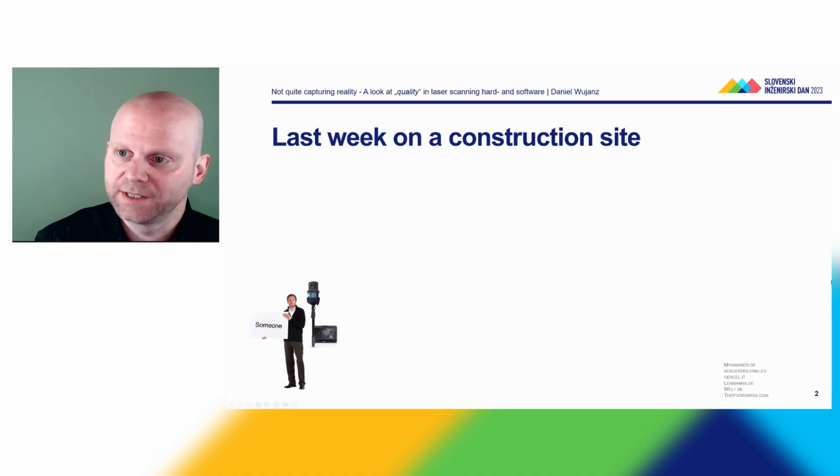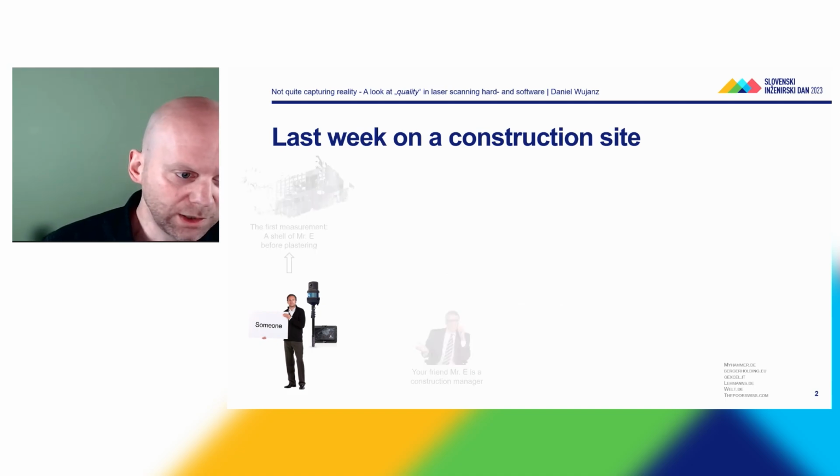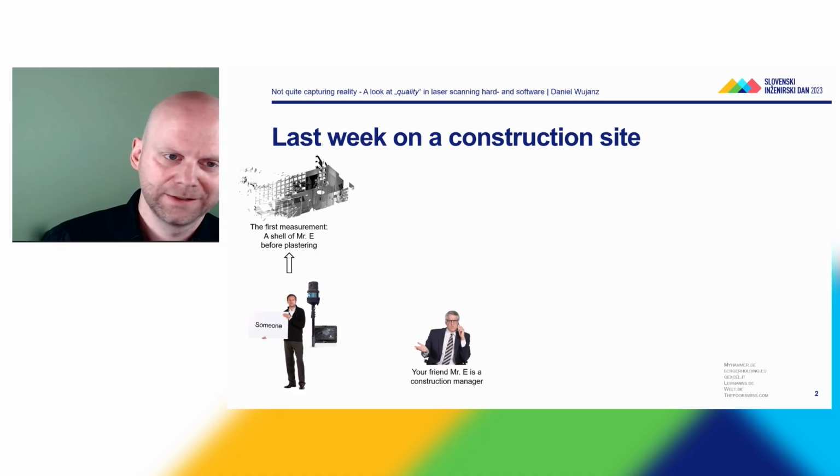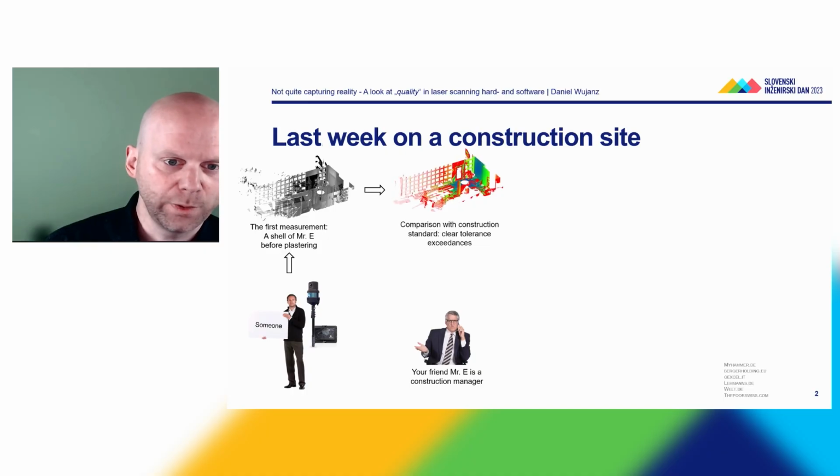Somebody captured data at a construction site. The problem was he had just purchased a laser scanner and didn't have any clue about what he was doing. The good news for him, at least what he thought, was that his friend was a construction manager. So he took his brand new laser scanner, went to a construction site, and captured the building shell before plastering. Then he had a look at the data, compared it to a construction standard, and found clear tolerance exceedances, which he then told Mr. E, his friend. And as a construction manager, you're very pleased to hear these kinds of examples.